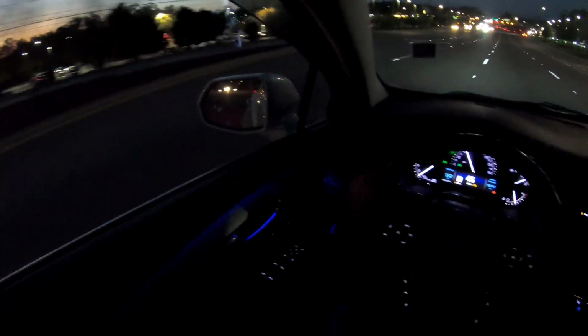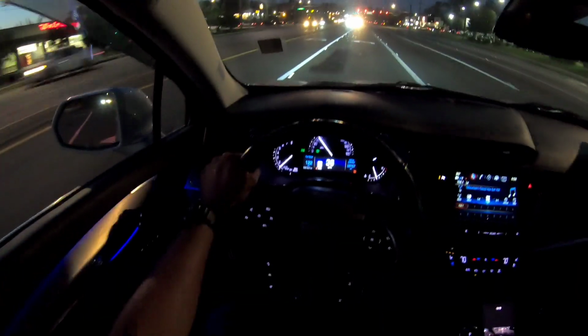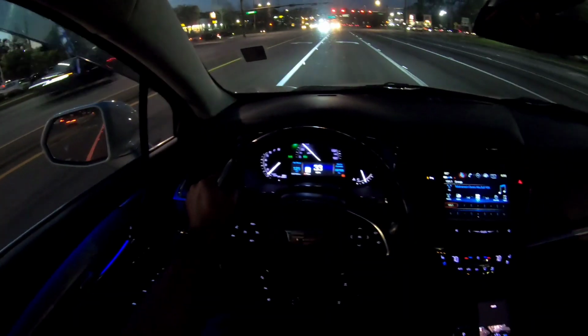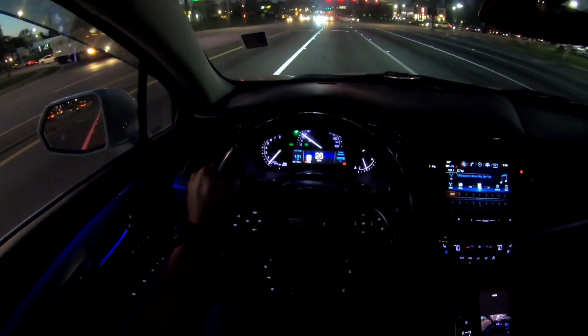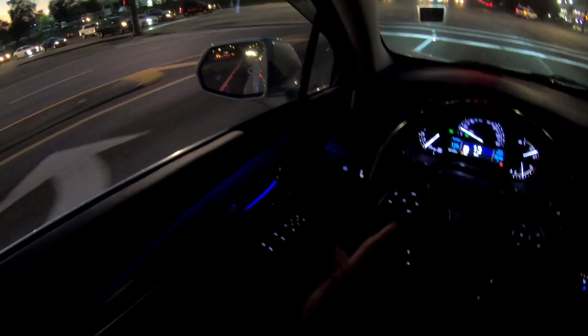The LED headlights are emitting a nice blanket of light over the road, as you can see. Good visibility all the way around. I love the ambient lighting. This is the ambient lighting around the door panels. Nice touches here. I like it.